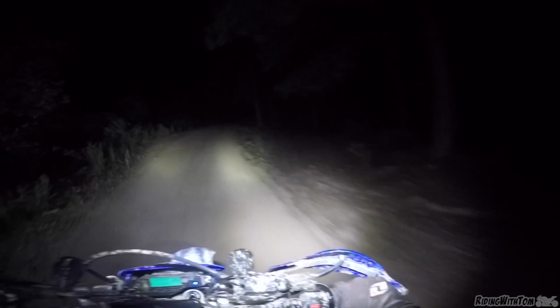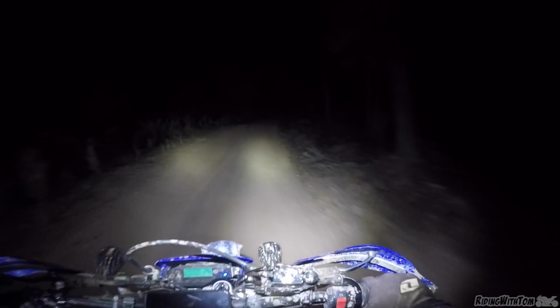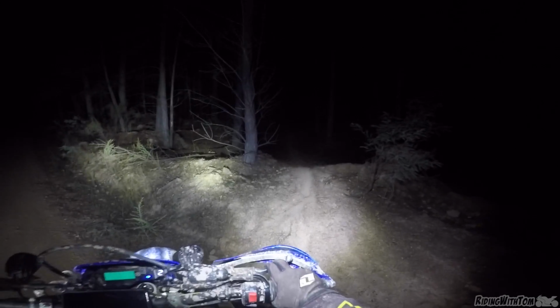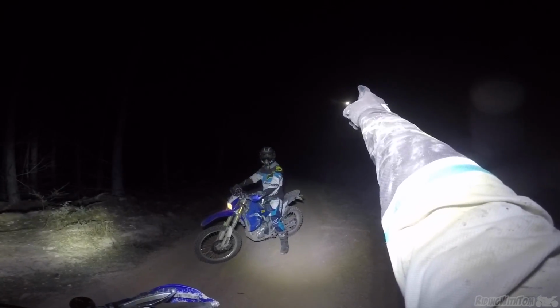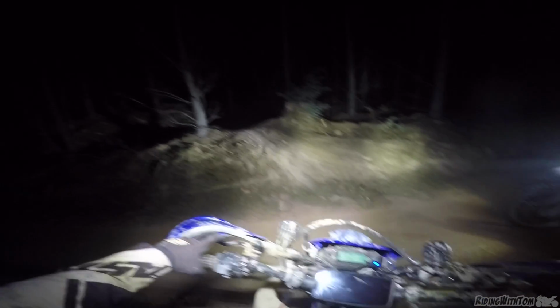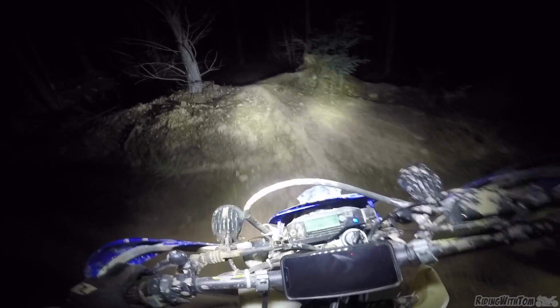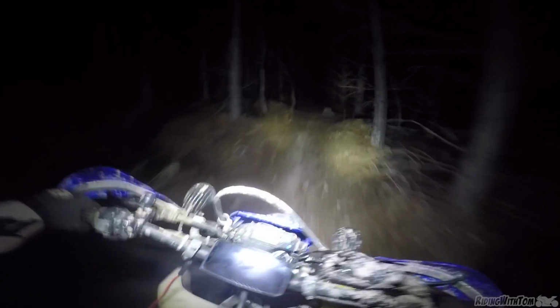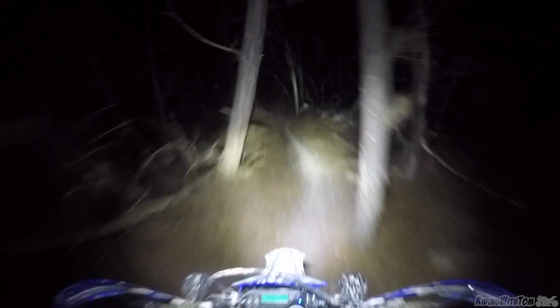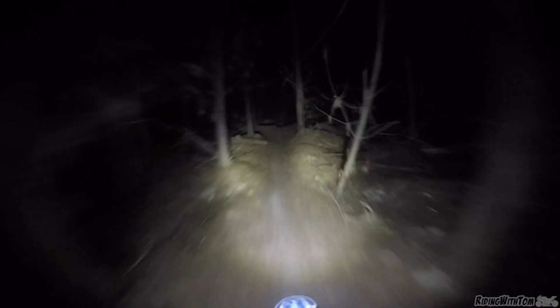It's so hard to see. It is around this corner. There she is. There's the moon. Brendan, WR250R. Gnarly single track through a pine forest. Let's go. At night time. Oh my god, this is freaking creepy as shit. Oh my god, this is incredible.